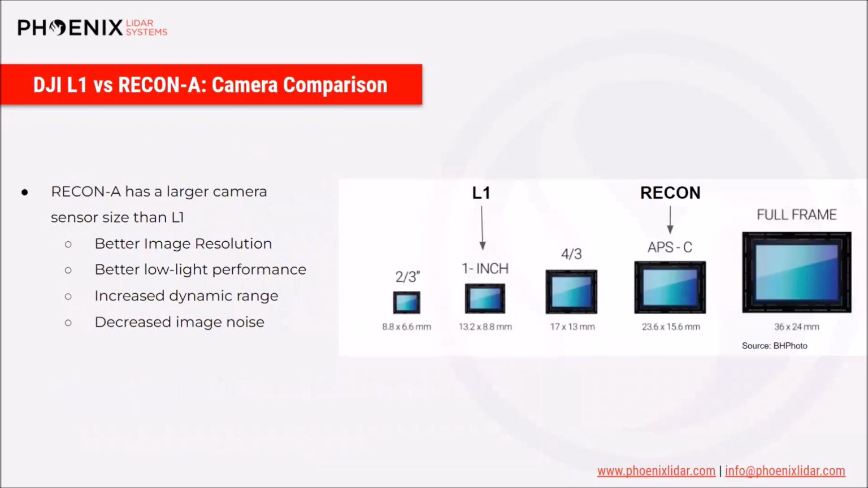If we're comparing the camera sensors and the image quality, the image here shows a spectrum going from 2/3 inch sensor all the way up to a full frame sensor. And the L1 is on the lower end with a 1-inch sensor compared to the RECON-A, which has an APS-C sensor. And so what does this mean? Well, with a larger sensor, you get better image resolution, better low light performance, increased dynamic range, and decreased image noise. So overall, you're just getting better quality imagery.